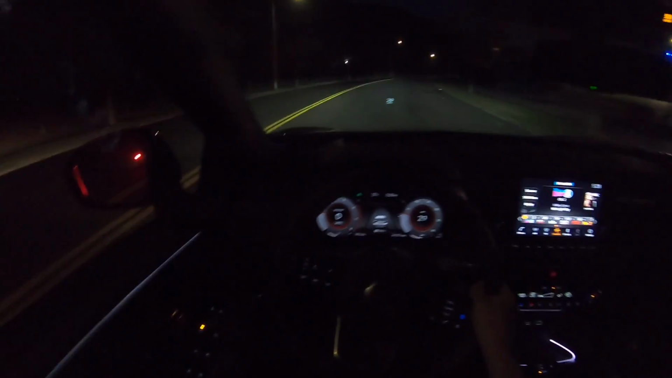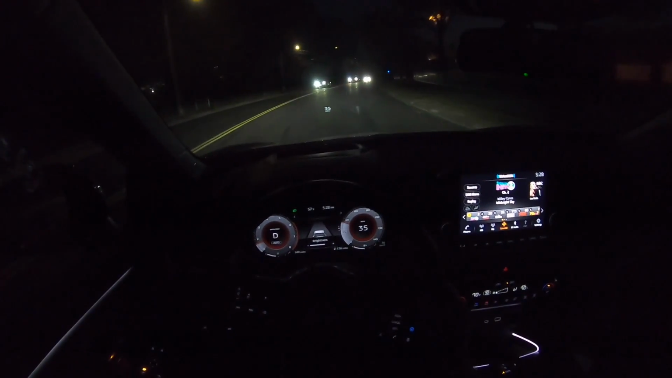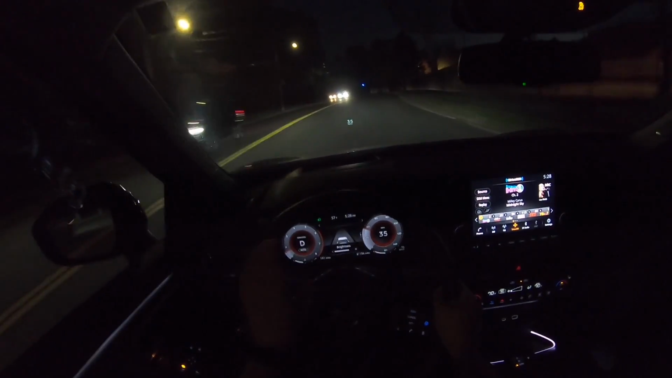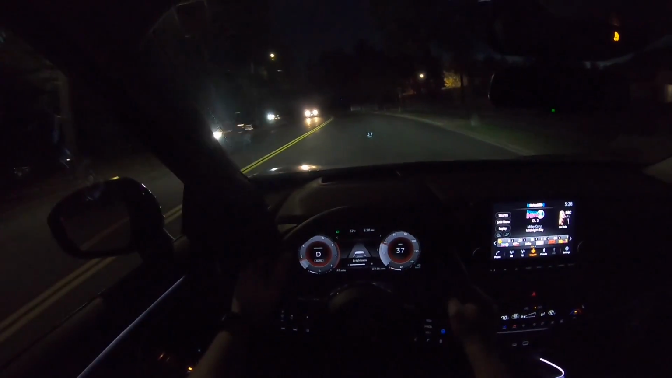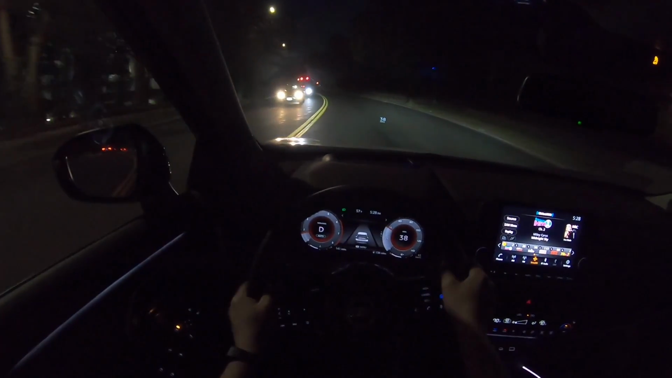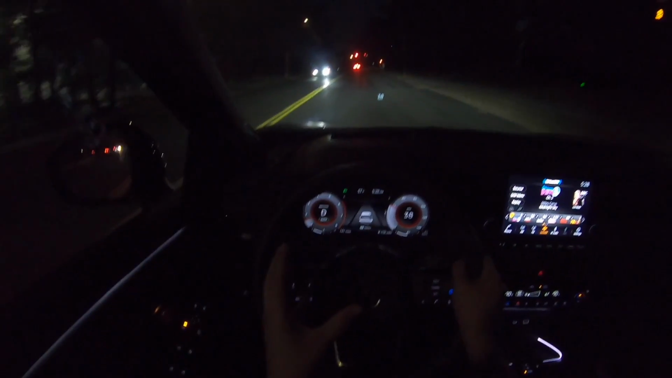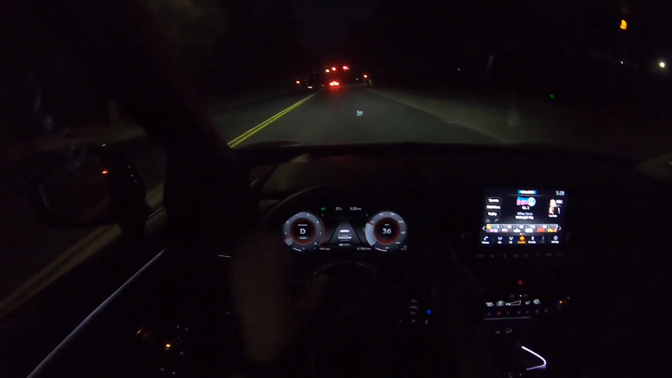As I said, guys, the CVT is nice and responsive. Let me go ahead and show you the 12.3 inch digital gauges. Very, very clear, and the quality or the resolution is very, very good right here in those gauges.